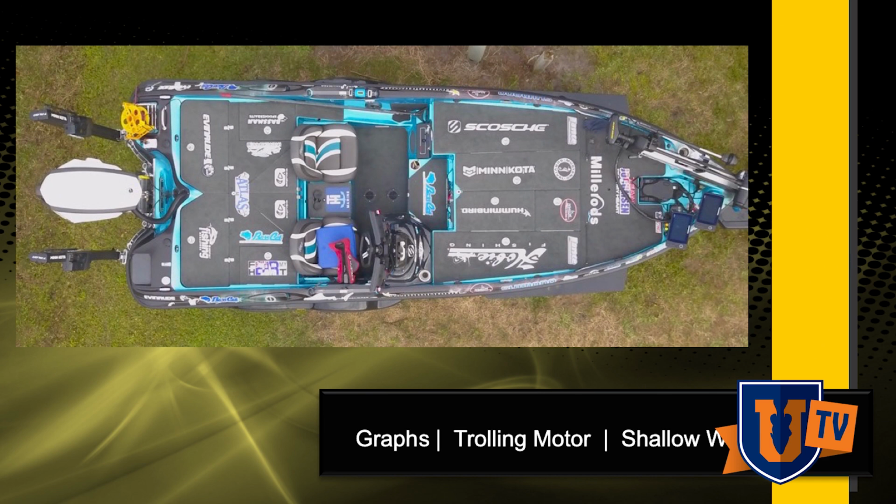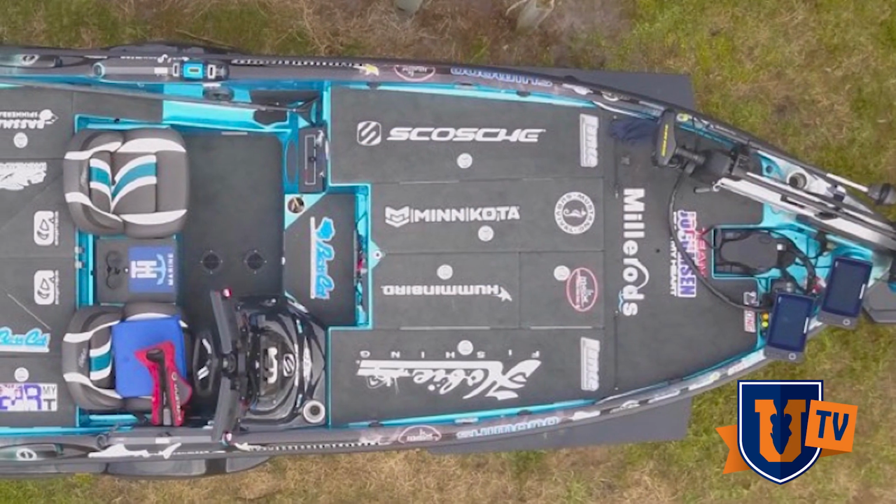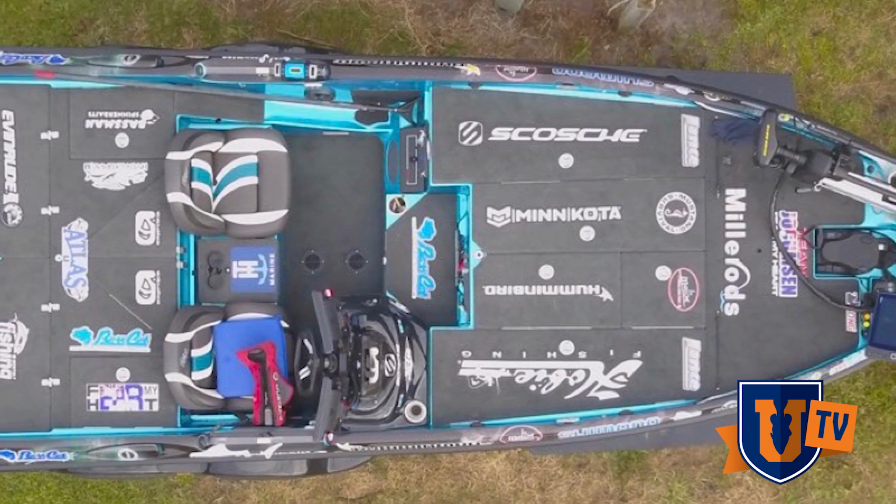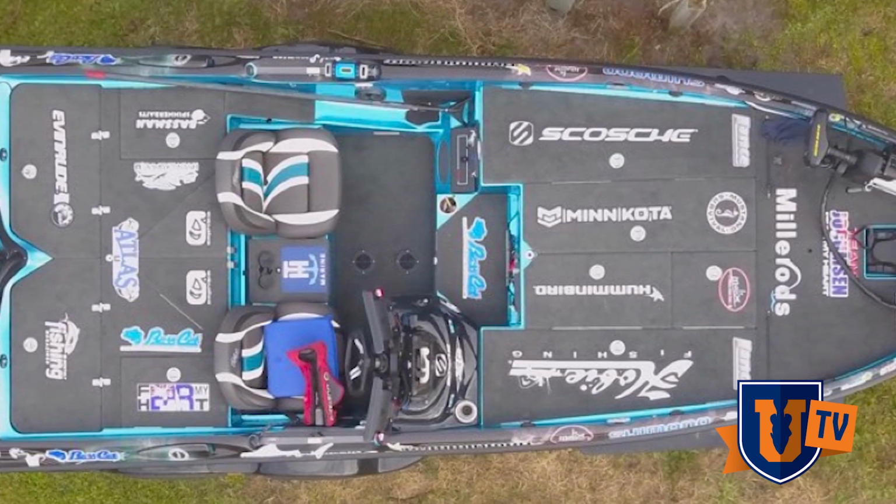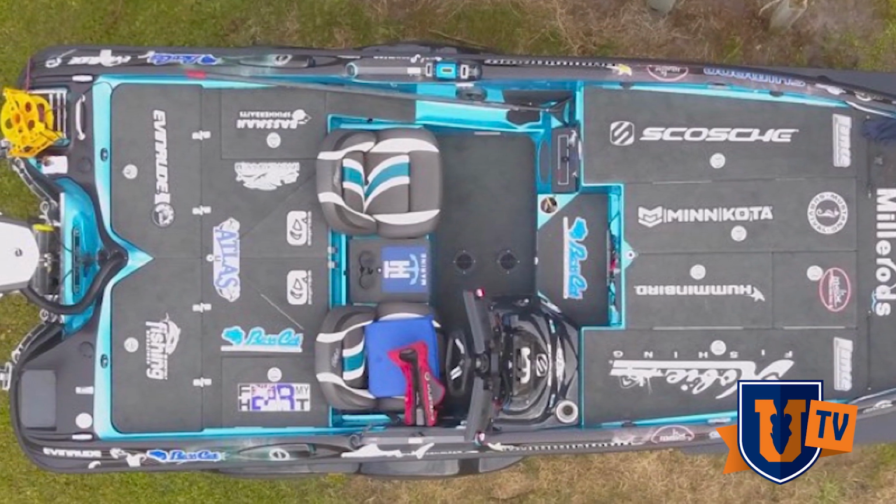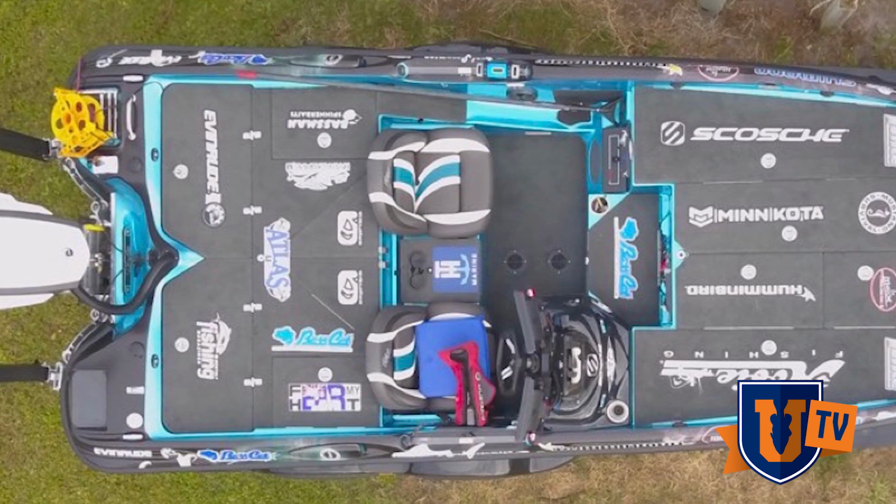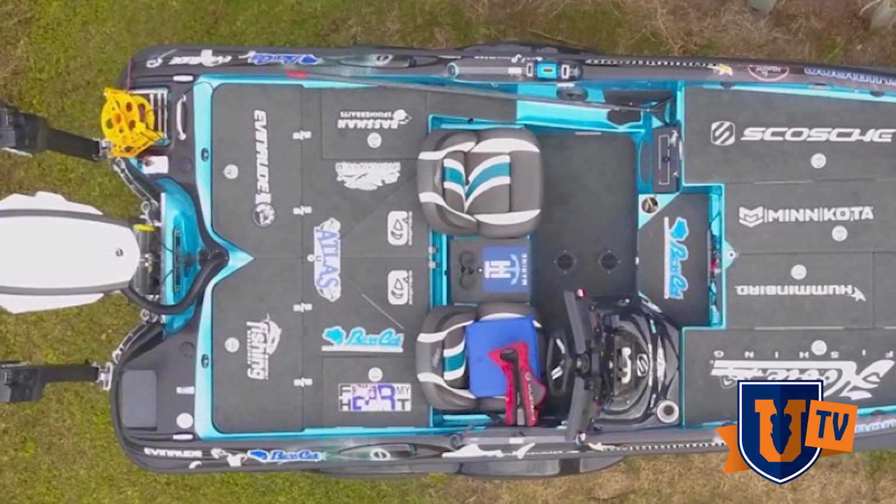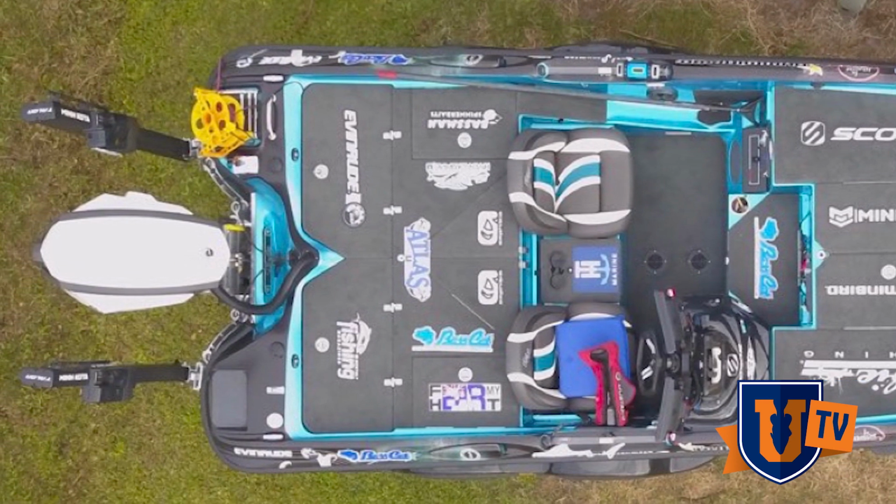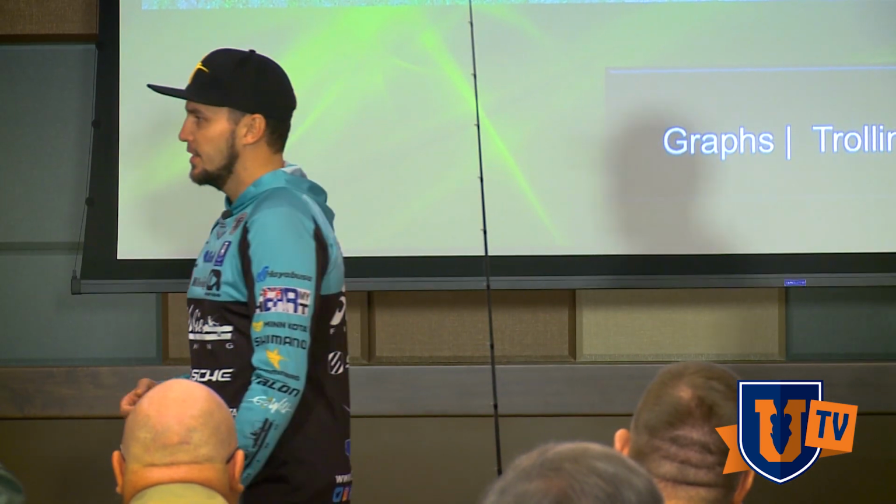And I run Minn Kota, Humminbird, Talon, and LakeMaster. And I get such a huge advantage because they all talk to each other. Every single thing connects to each other. So if I ran a different graph, different shallow water anchors, a different trolling motor, each thing would do its own individual job. With Minn Kota, Humminbird, Talon, LakeMaster, every single thing talks to each other. So I'm at a huge advantage to be able to work all those things together, make it easier for me, make it better for catching fish.